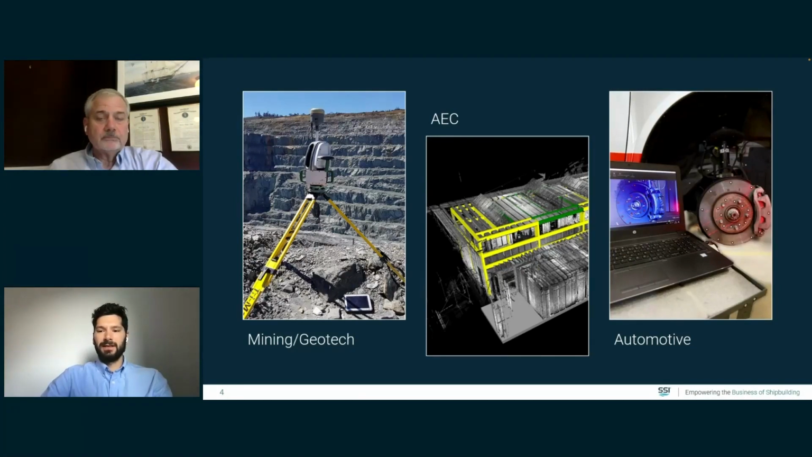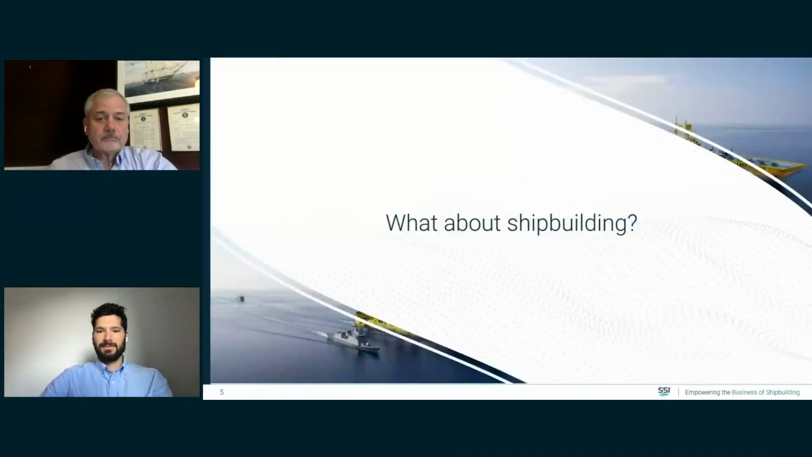And in the automotive space, we're seeing it used a little bit, mostly for prototyping and digitization of clay models, for example. Again, this is small scale and not really used for things like as-built verification or as a true part of the engineering lifecycle. So what about shipbuilding?